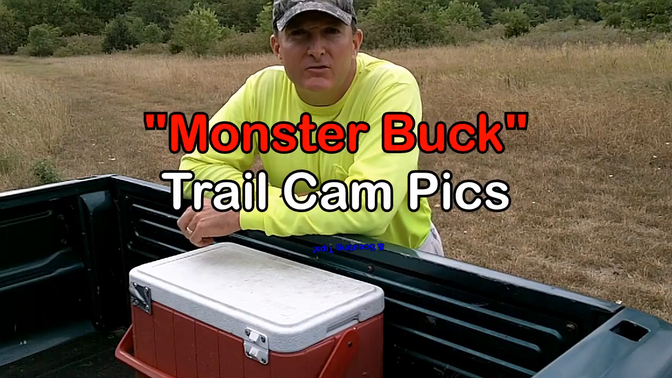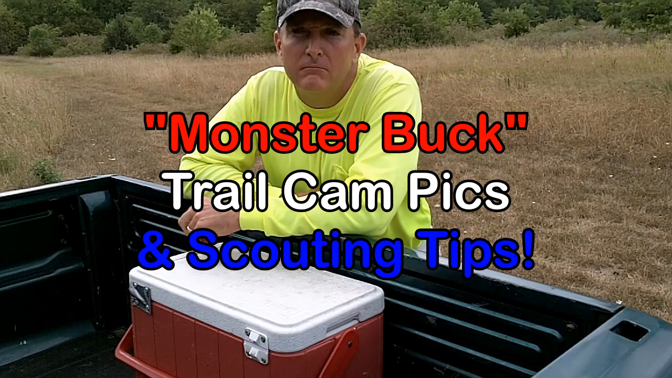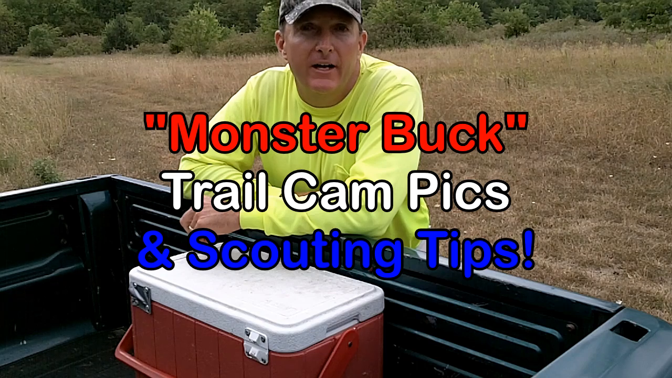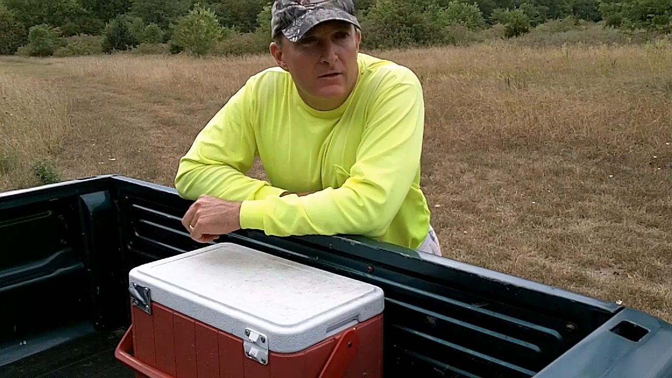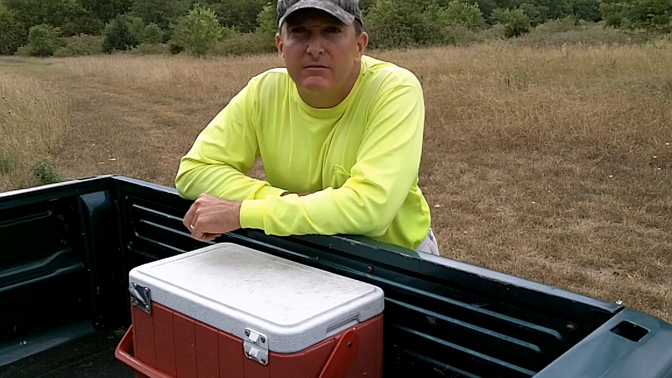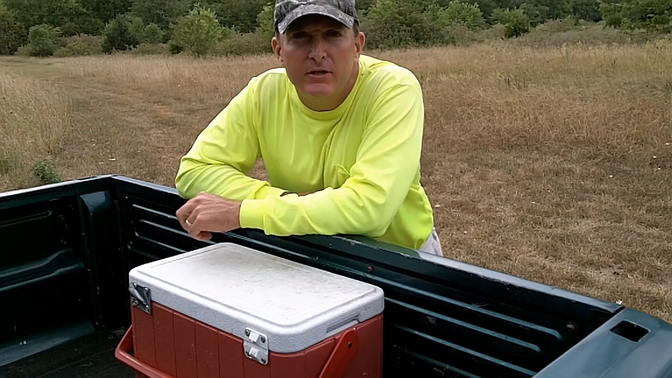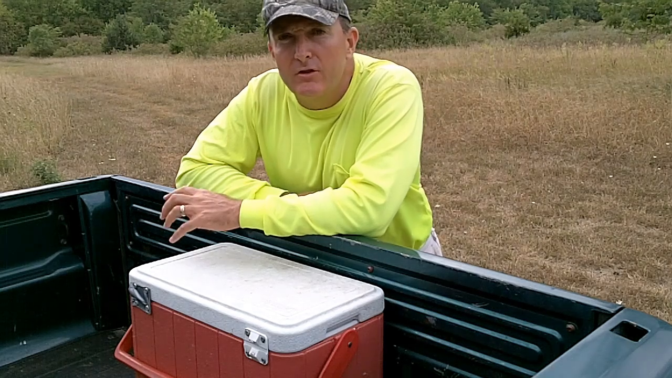Let me get back here and check the trail cam again. I'd say it's been maybe at least 4 weeks, probably 5, since I've been in here. I haven't moved it. I've still got it back here by the Beehive. So I would say we are about a month and a half out from the bow season opener here in the Show Me State. We open September 15th. I don't know that I'll be hunting that early.